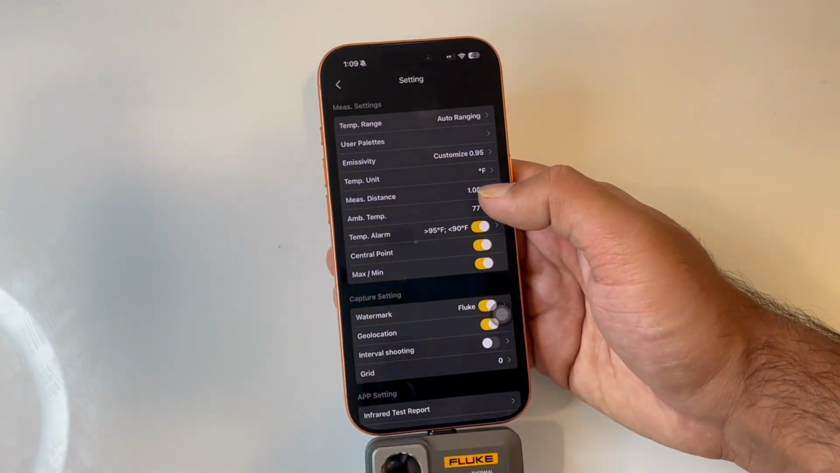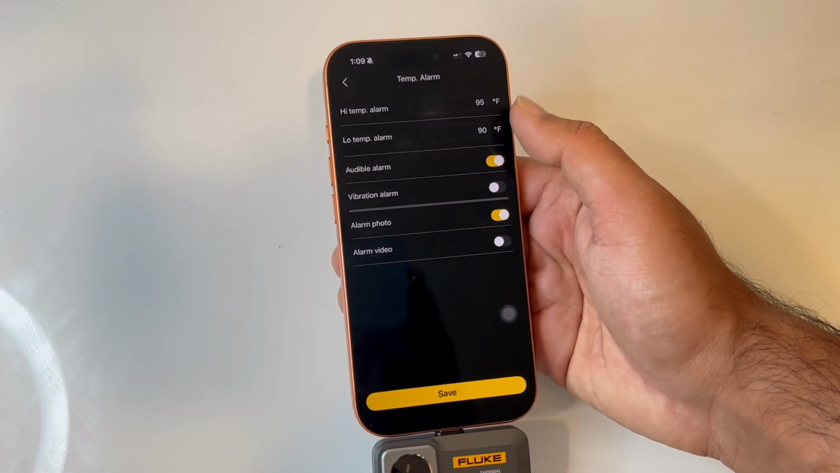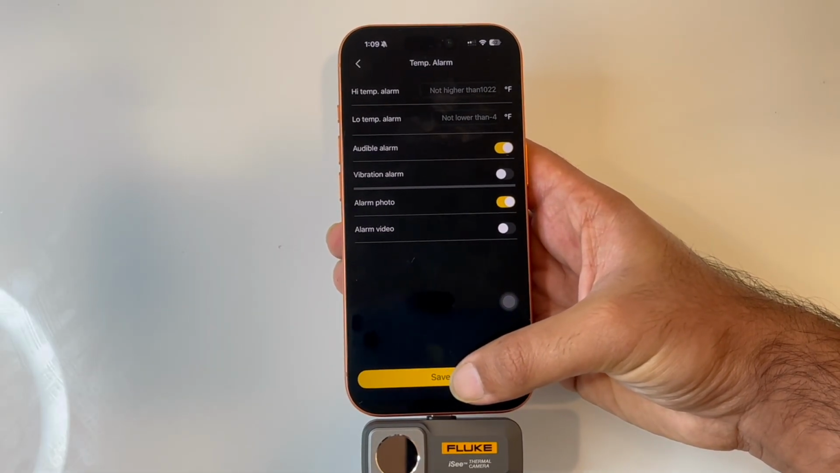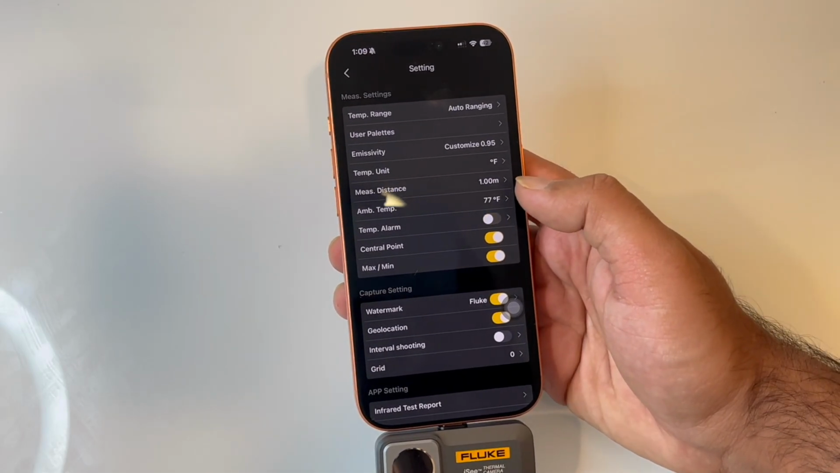But let me go back here, first change and switch the alarm back. Let's turn off the vibration alarm and let's remove the alarm. So this is quite good. I mean, for normal troubleshooting, having this much capability on your phone app is amazing. I can turn this off here.